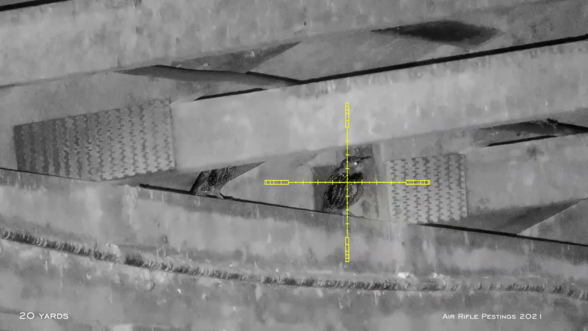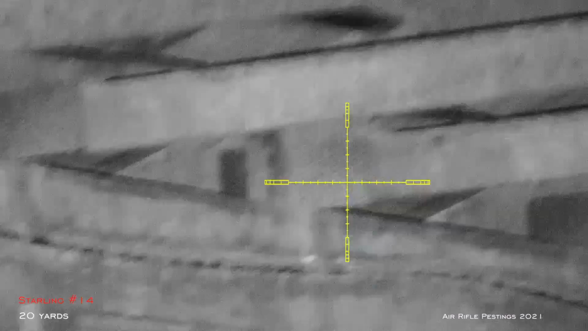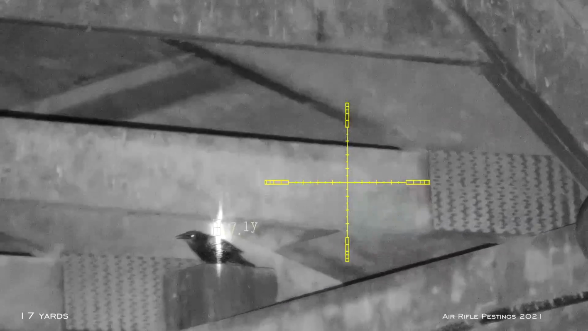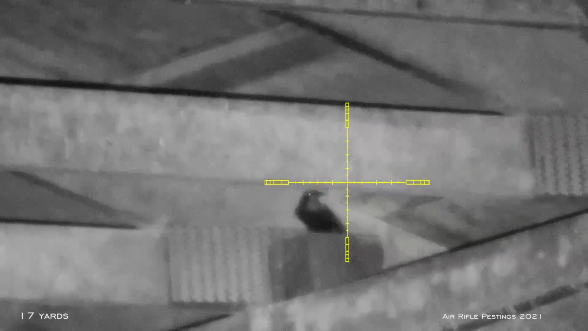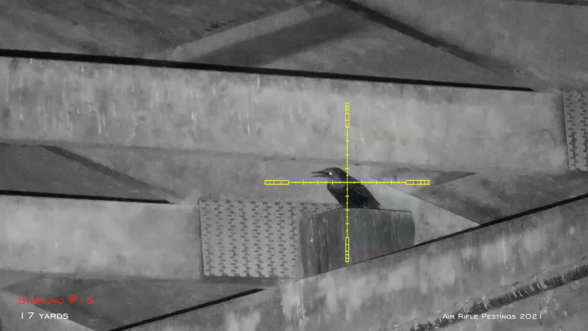This guy's at 20 yards again, and as he stretched, I sent him off the ledge. So this is starling number 15. He's about 17 yards away. I think he's about to slide back, and then I hit him as he slid back. That was funny.